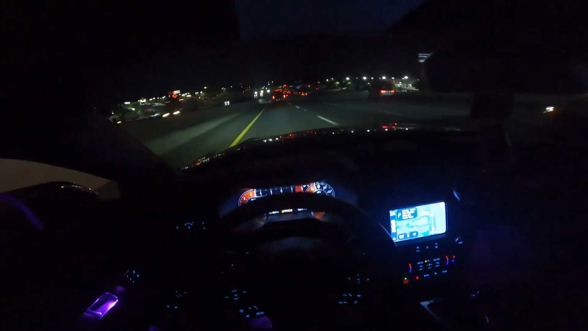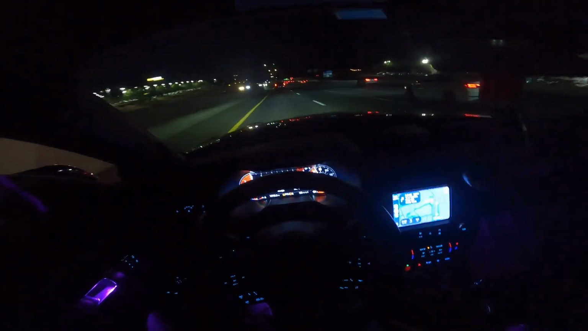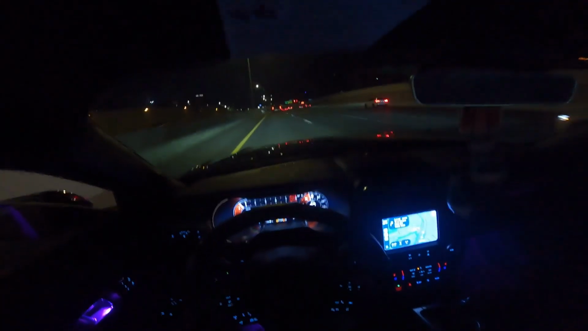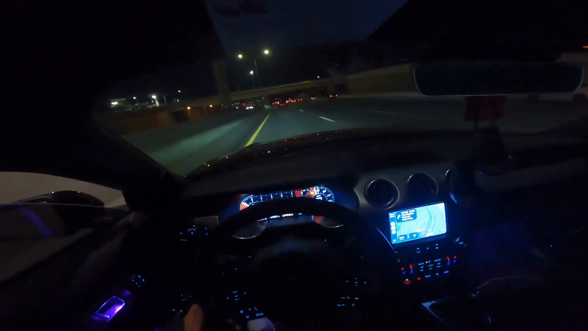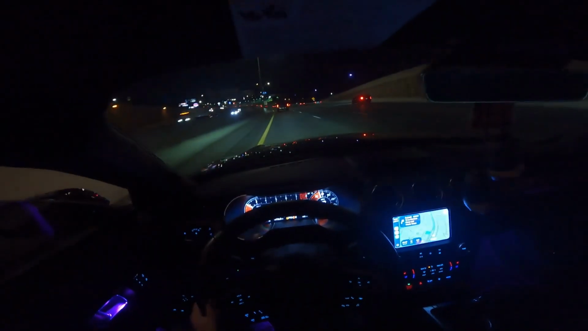One thing I've noticed, the 10 speeds really don't like when you're shifting yourself. Like if you're not at throttle, the 10 speeds really don't like to shift. Like, I don't know if that's just mine or if that's just 10 speeds in general.